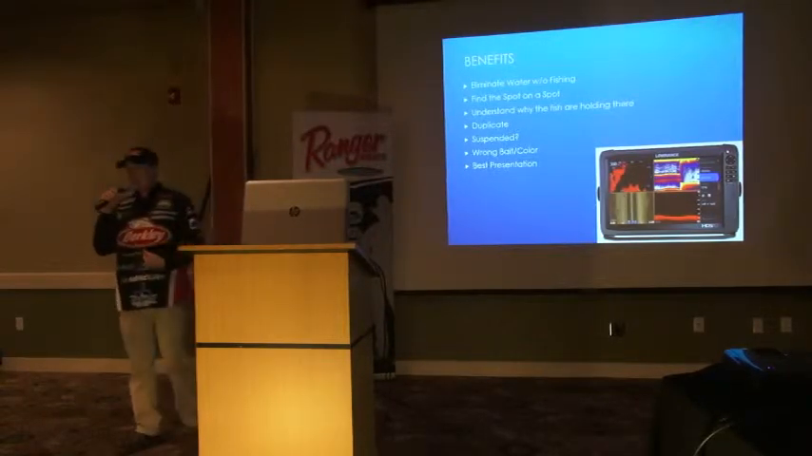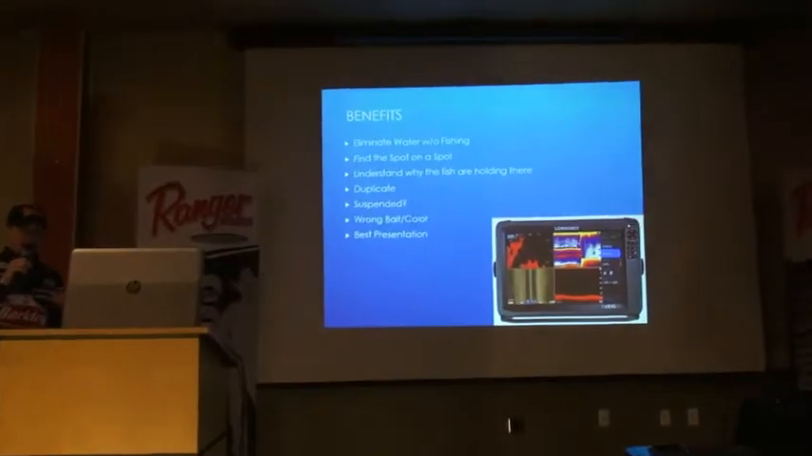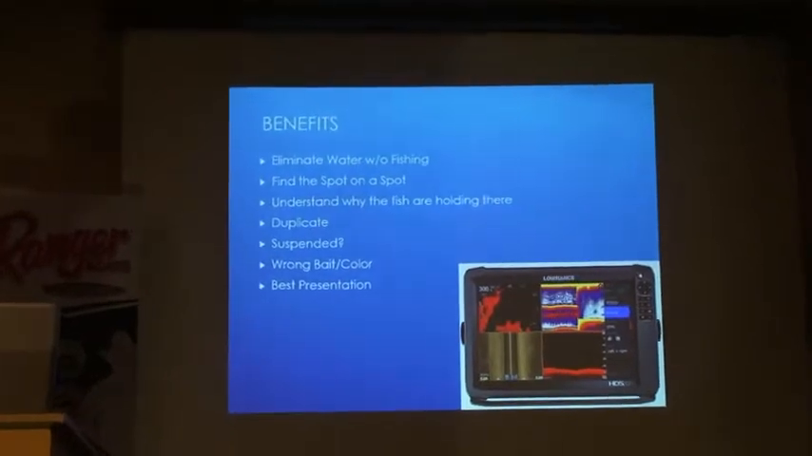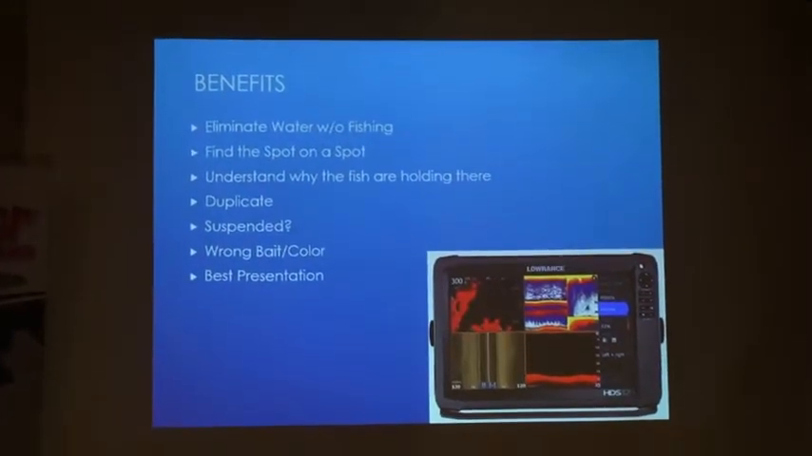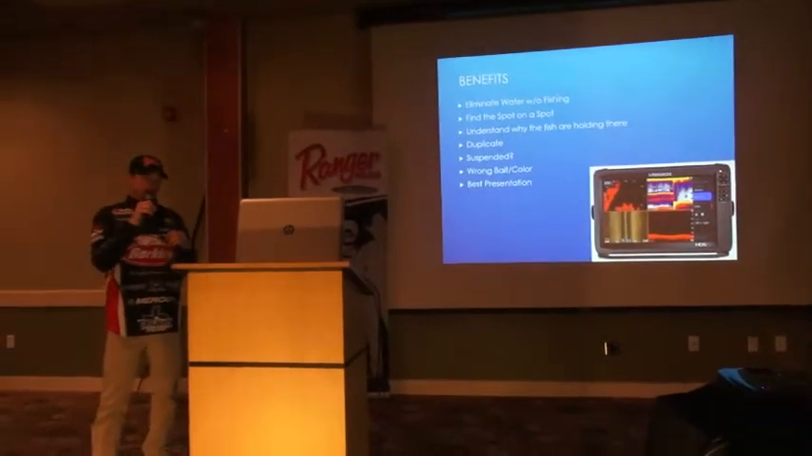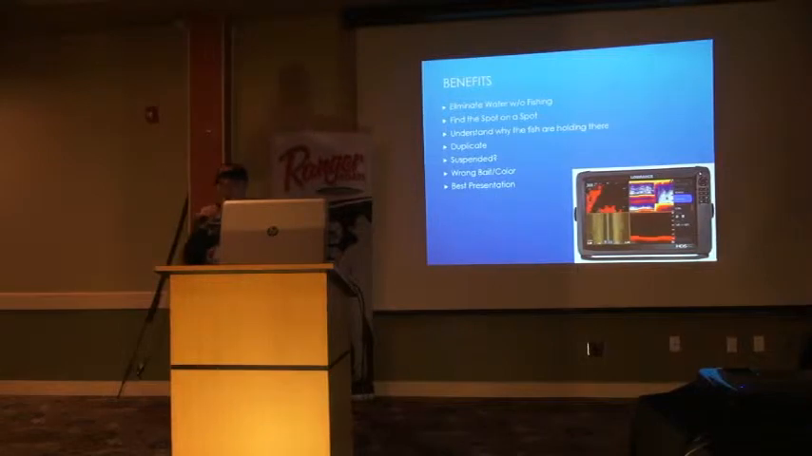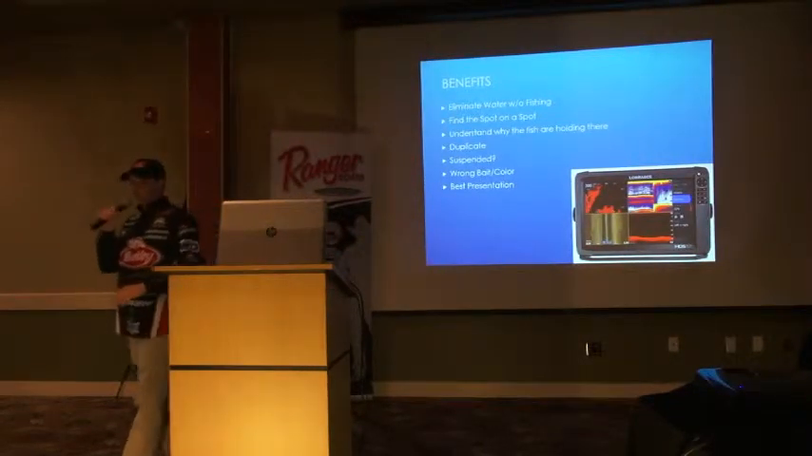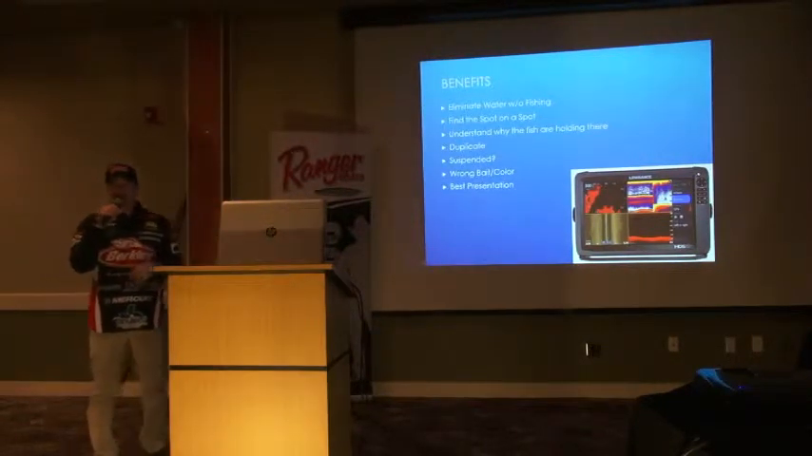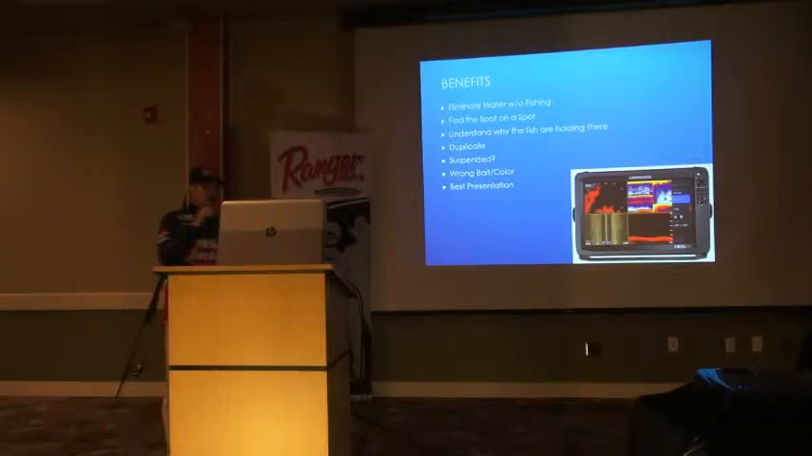The biggest thing is just eliminate water without fishing. If we can have that trust in our electronics to really have that grasp that if I'm not marking anything, this is not telling me that there's any fish here, just to drop it and go on to the next spot and fish when you do see fish. Because when you do see fish, right away you know where they are, if they're suspended in the water column, if they're halfway down, if they're towards bottom, or even what presentation to use. If there's a lot of rocks around, a lot of wood around, it just helps you eliminate a lot of water fast without fishing, utilizing those electronics to help you make the best decision.